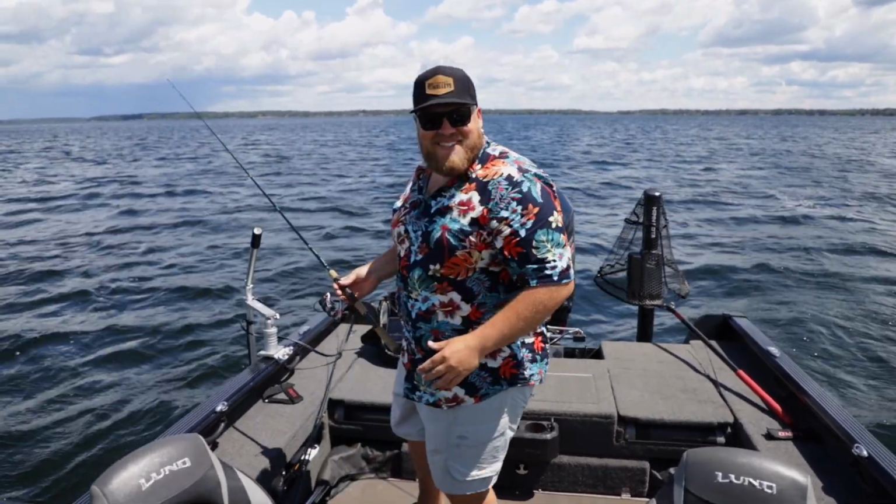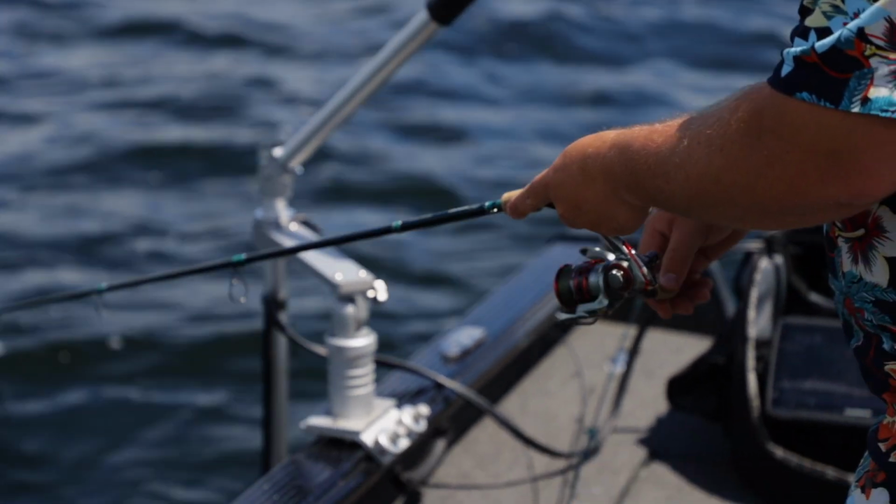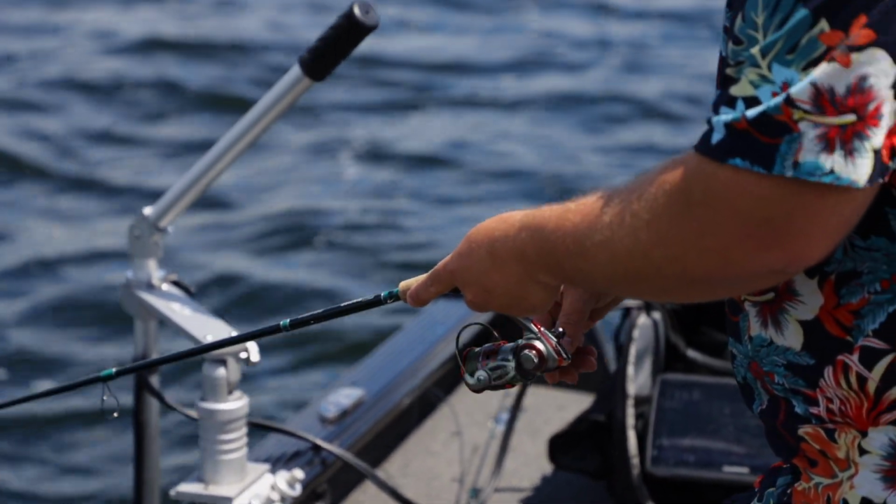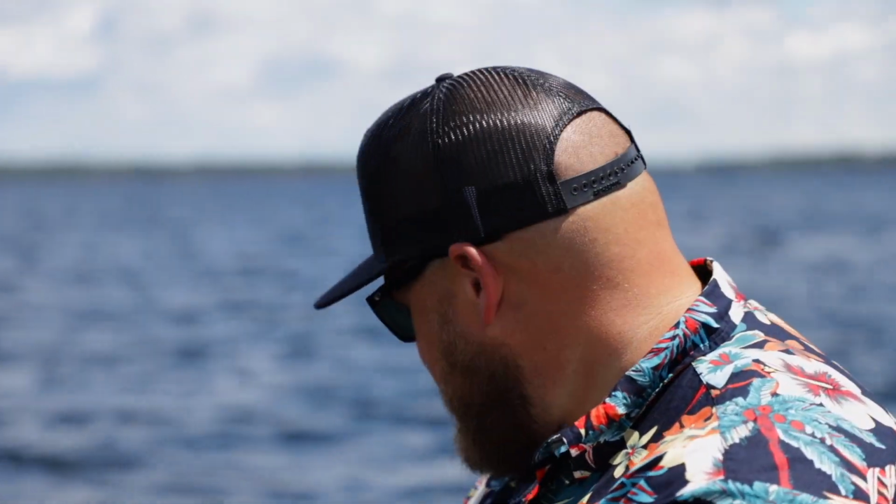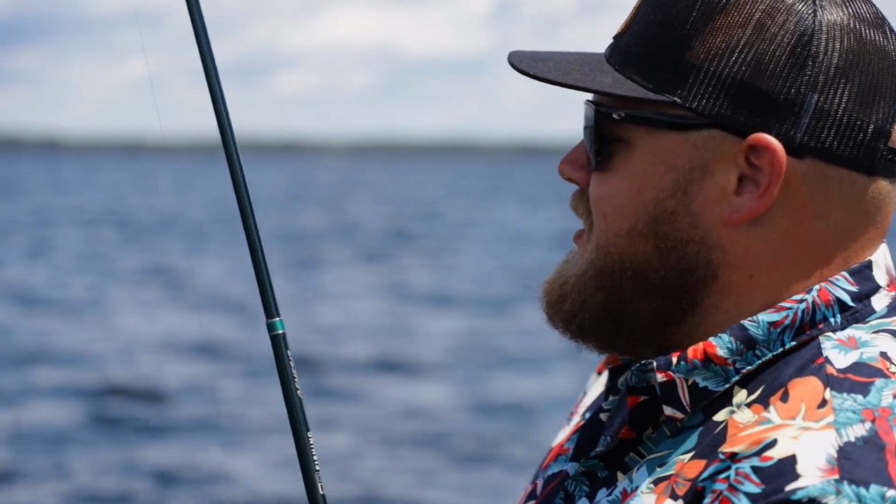They are harassing those bait fish. Following, chasing, chasing. He's right on it. Dude, what? I just watched it follow it for 20 feet and then not eat. Okay.